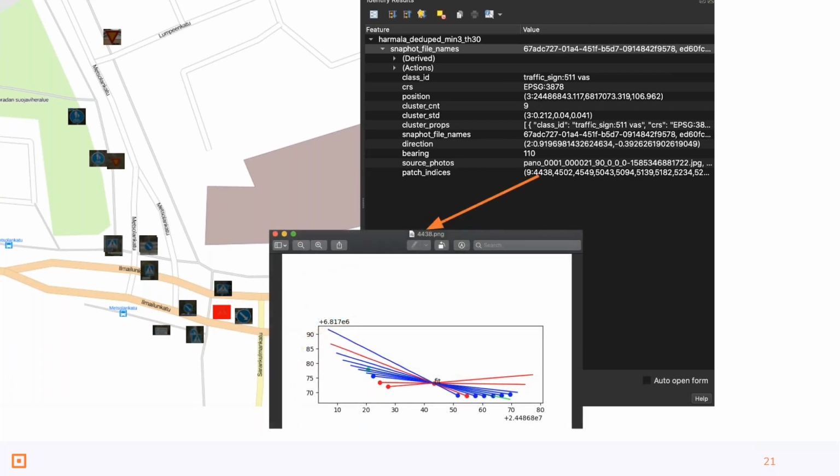Then there are the observations that we currently keep track of. We are calculating the intersections from the different observations, so that we are fitting and triangulating these observations into accurate geolocations based on the overlapping observations. Next, please.